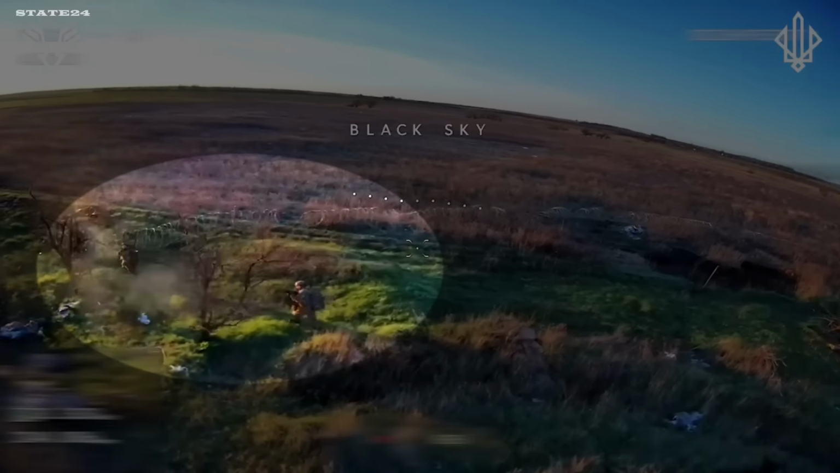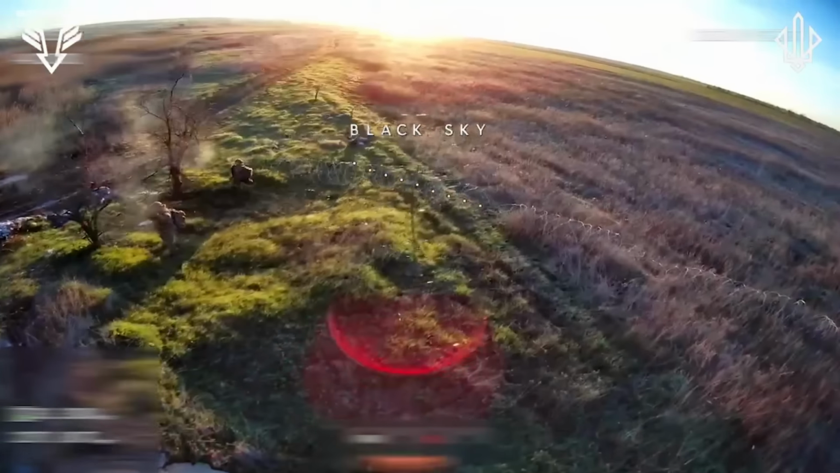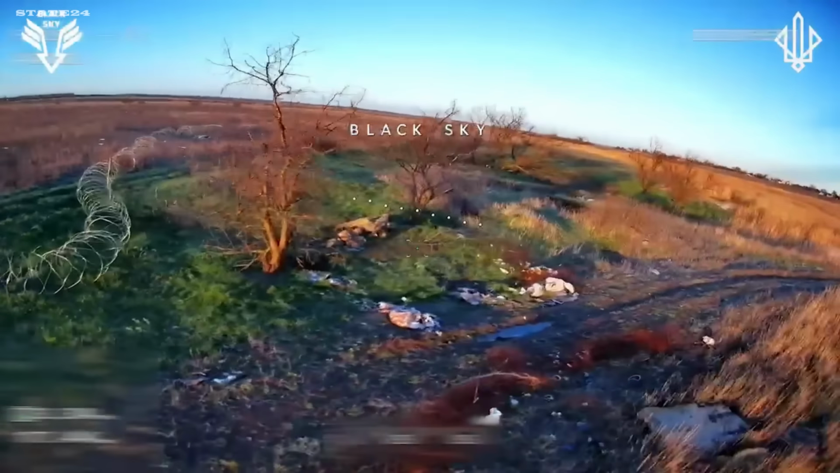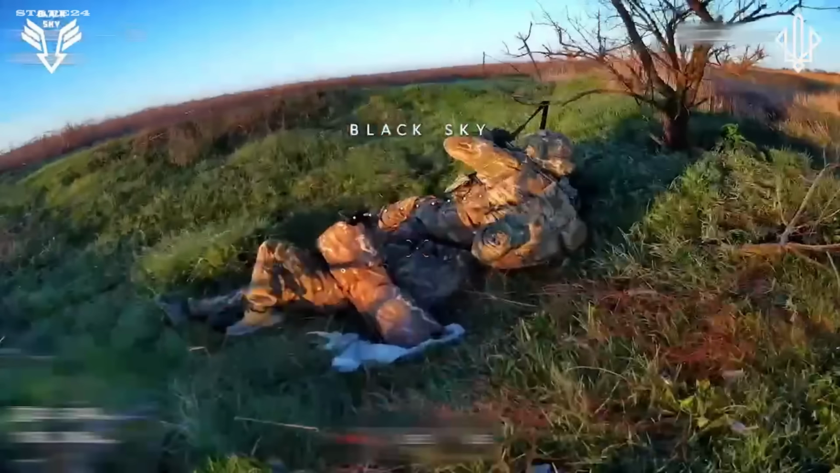A Black Sky drone operator scanning the Donetsk region came under fire from 2 Russian soldiers. They fired at the drone but failed to bring it down. Moments later, the operator maneuvered and struck back. Strangely, the 2 soldiers ended up lying on top of each other, and neither of them escaped.